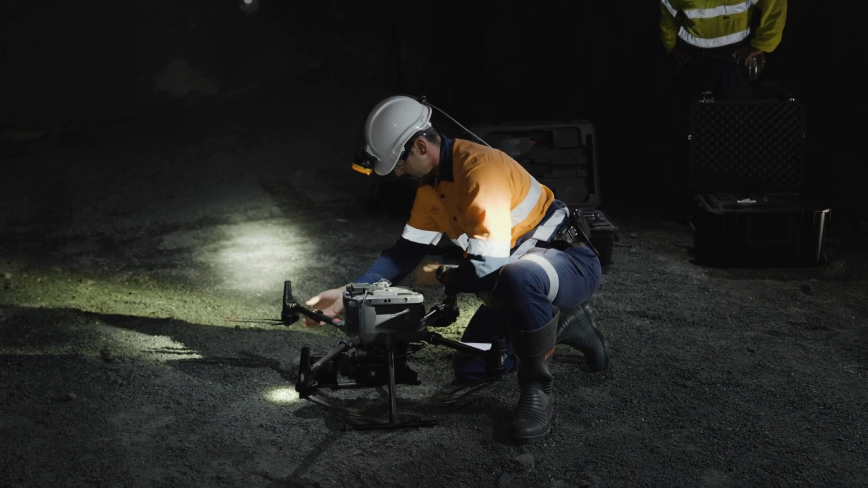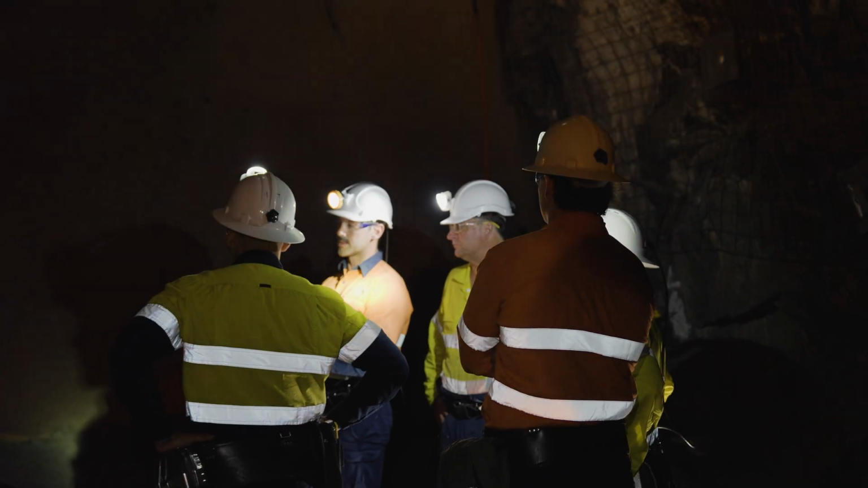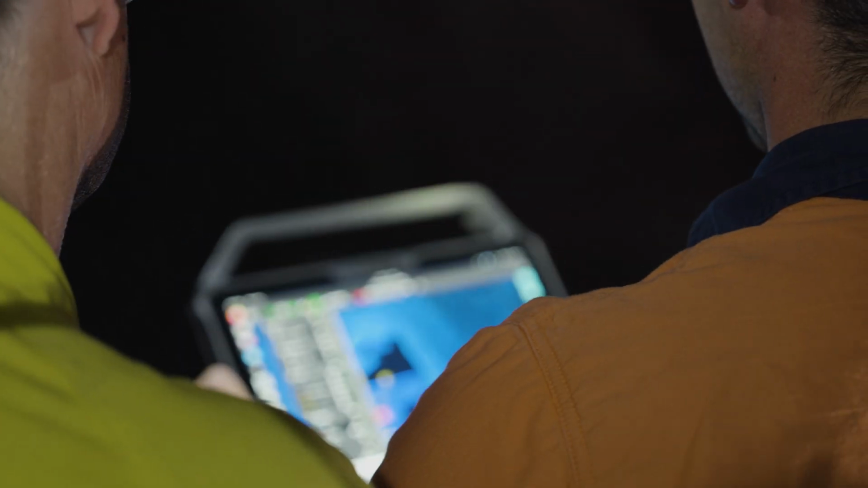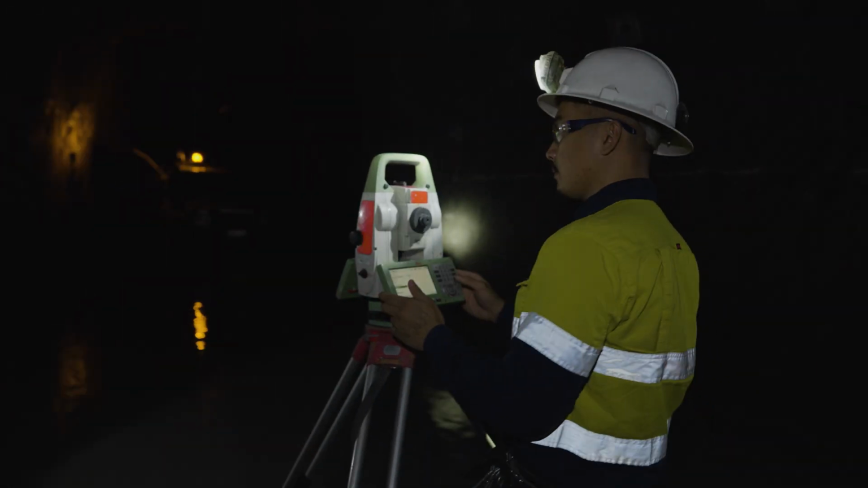The Exyn Nexys is a fully autonomous flight system, allowing us to fly as far back from the brow as needed. Not only is the system safer than traditional methods, the data can be captured in a fraction of the time. It just populates around it and it's just visualization.